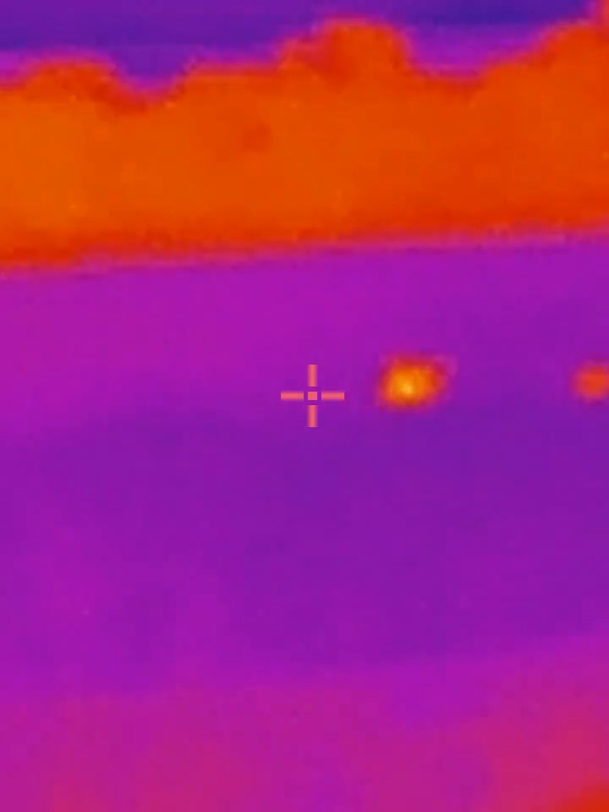And here's the red thermal version of it. The crosshair changes colour. But for some reason the crosshair was trying to pick up the tree line in the red thermal until we got to a really bright spot, like there was a kangaroo there that was a bit hot, so it picked up that one.